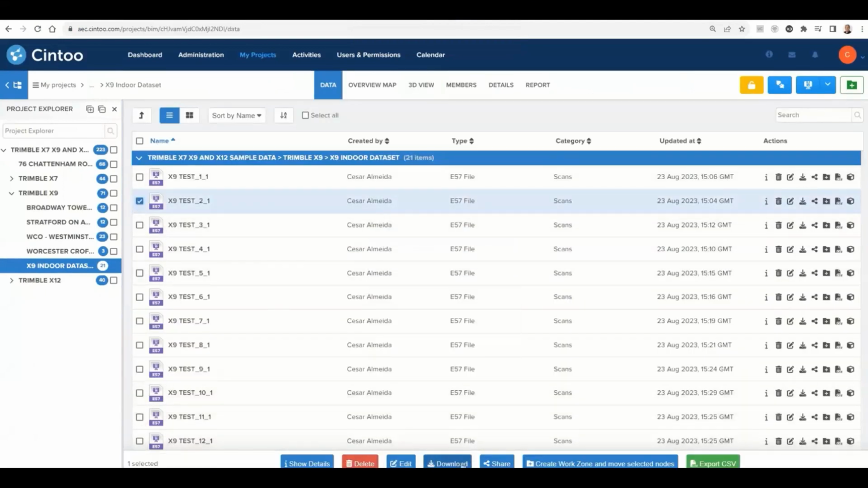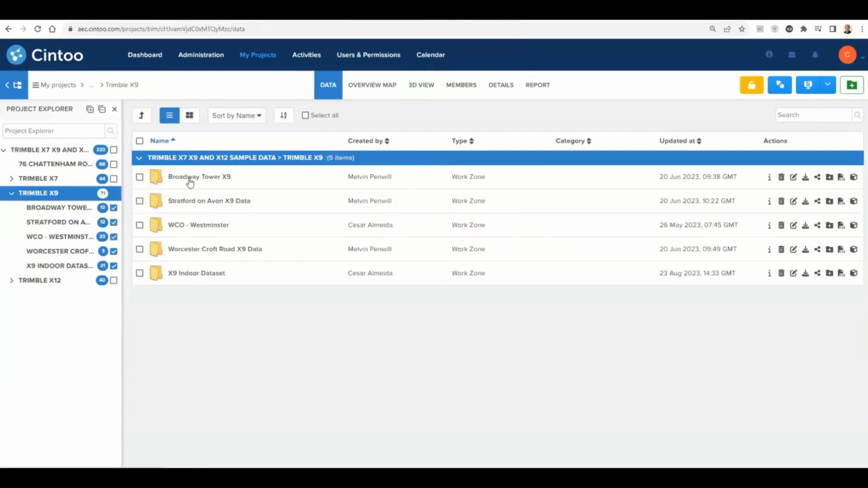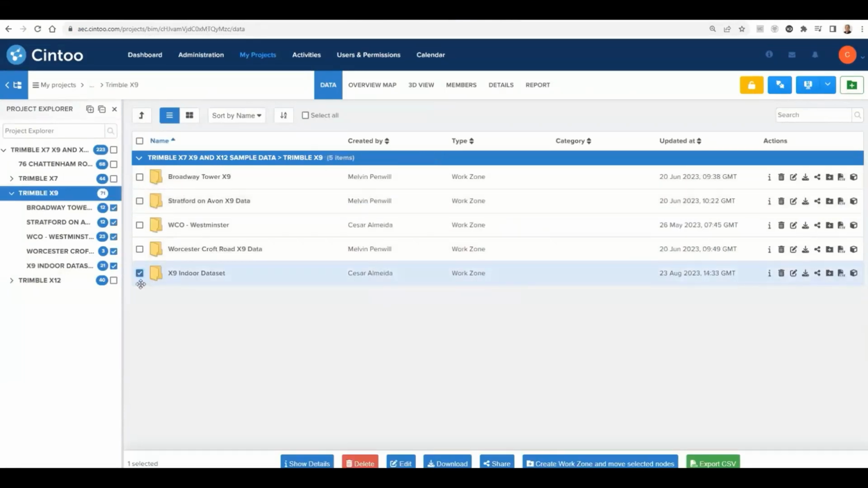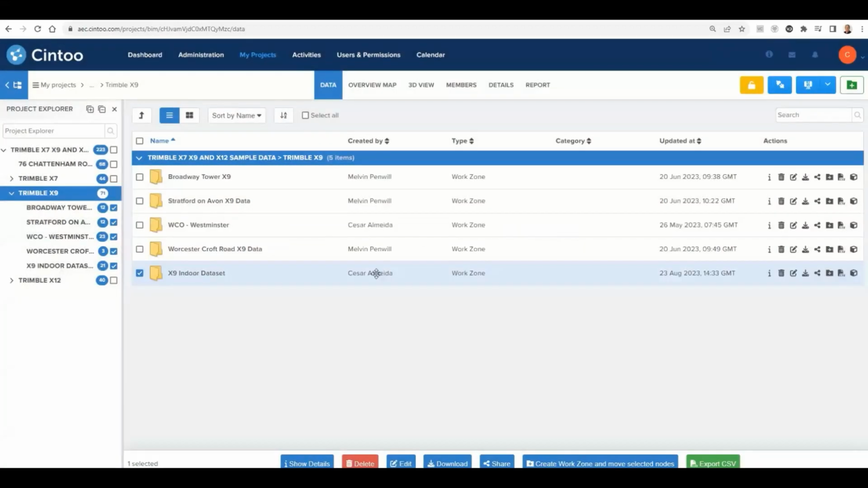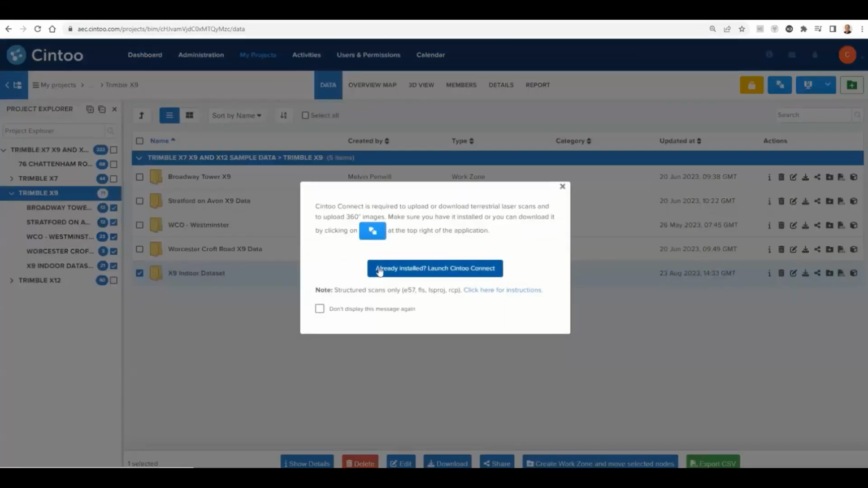So this will be yet another example of what else we can download. We can download individual E57 files. We can download the panoramic images from the scanners, if they were there to begin with, clearly. If the data is not there, we can't download it.